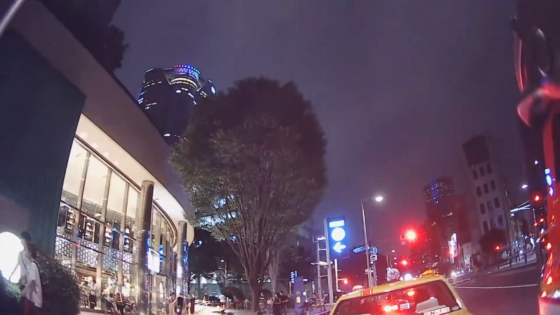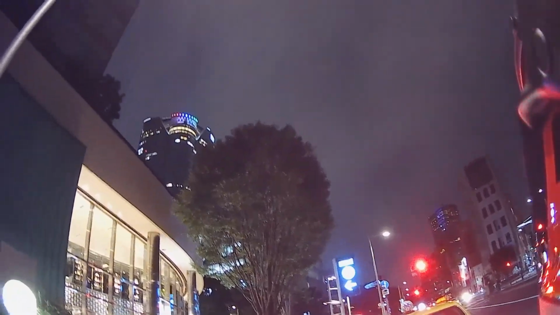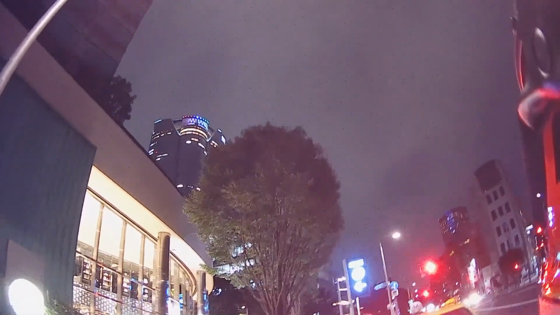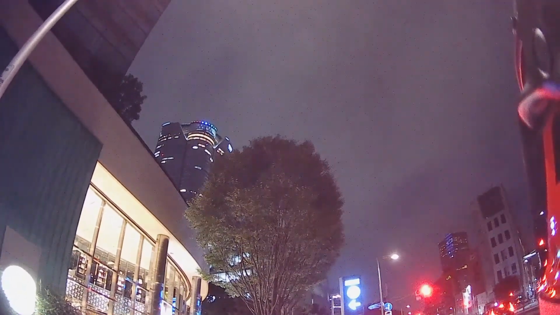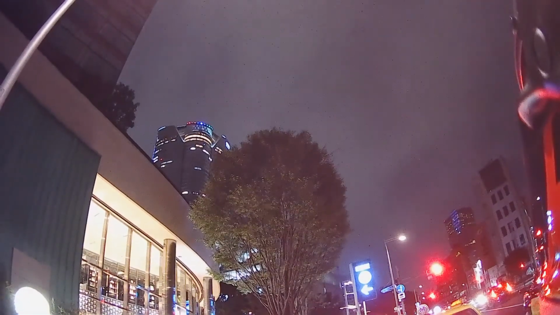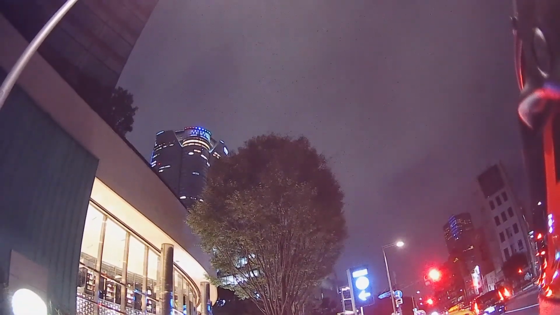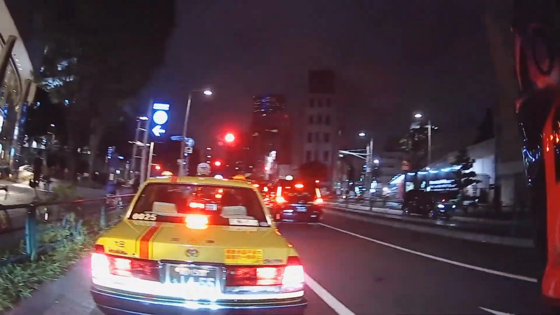And on our left, that is the Roppongi Hills. You can see it from that sign right over there. The tall building in the back with the red, blue, and green lights. I believe they choose that color because Paralympics games are happening right now as we speak. So, I think that comes in line with the Paralympic logo, doesn't it? Anyways, correct me if I'm wrong.